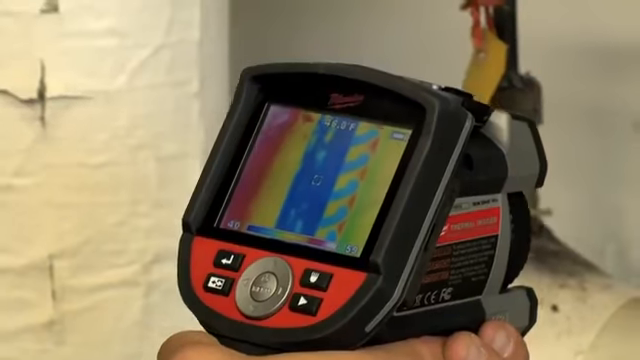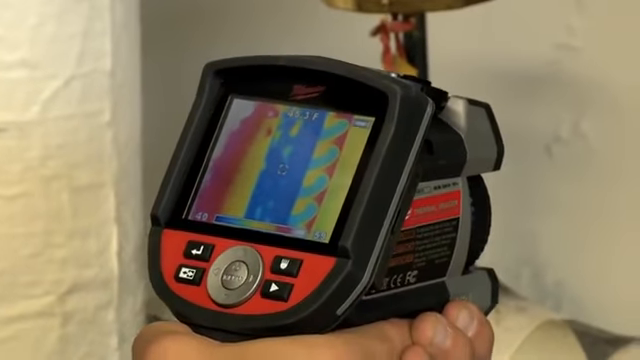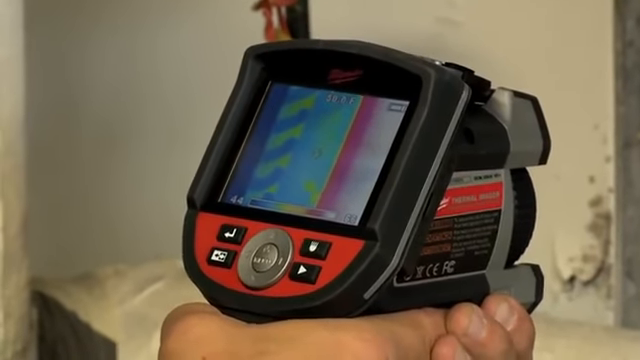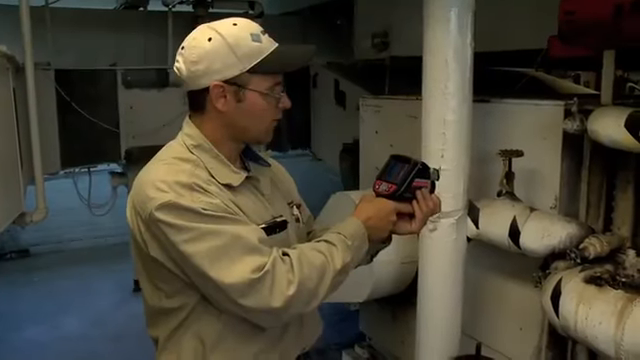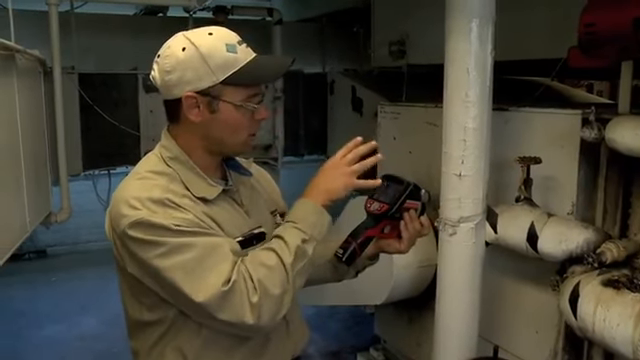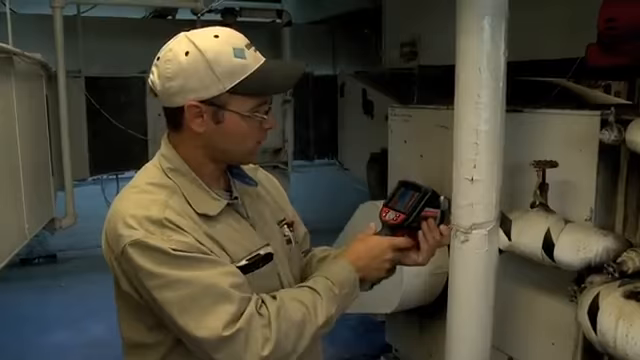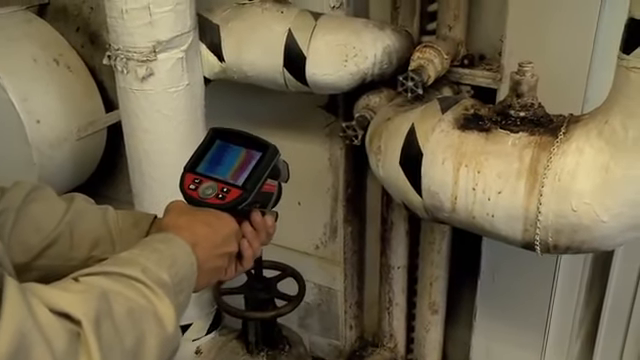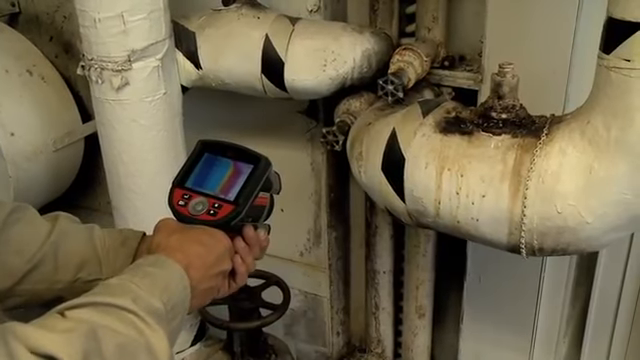Below it we have our chilled water coil. We have 44-degree chilled water going in. We have 50-degree chilled water going out. So I can actually see both of those right in the screen. I can come over here, I can take a picture of the fan motor. If it was running hot, I could take it down and show the customer.